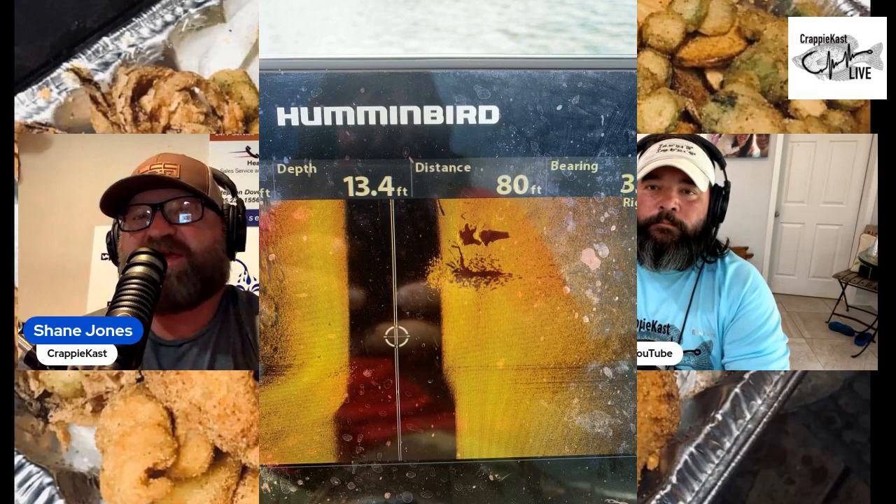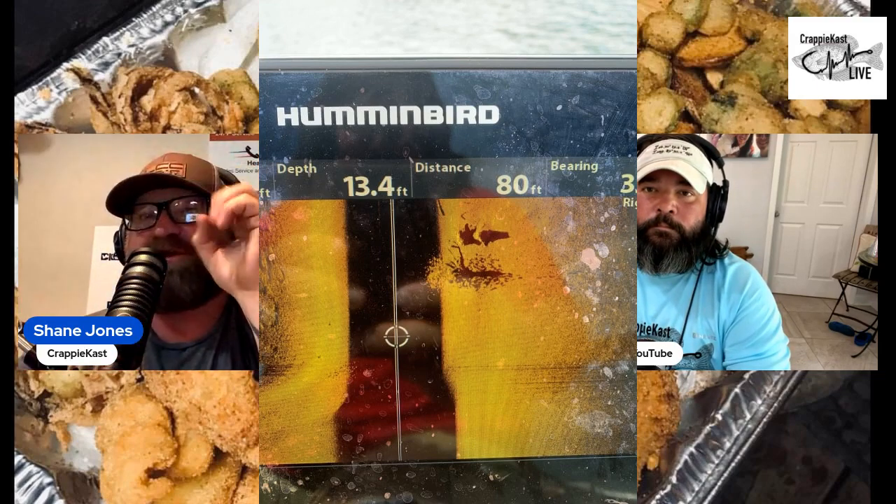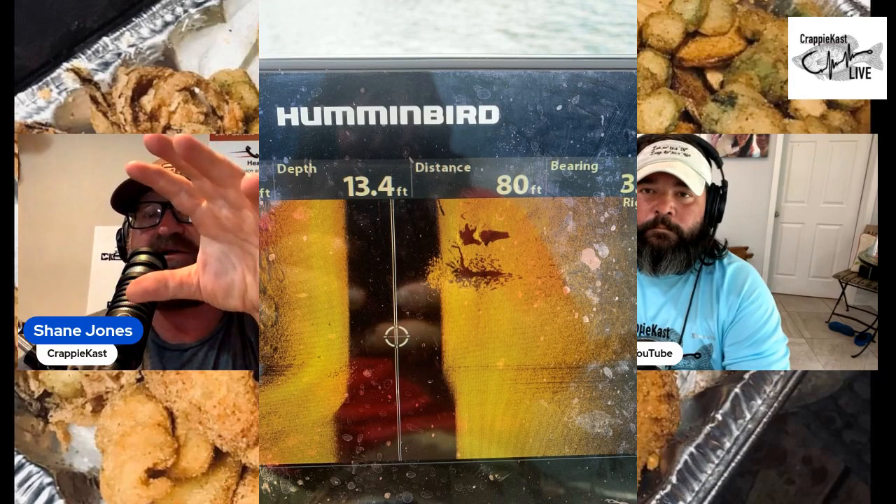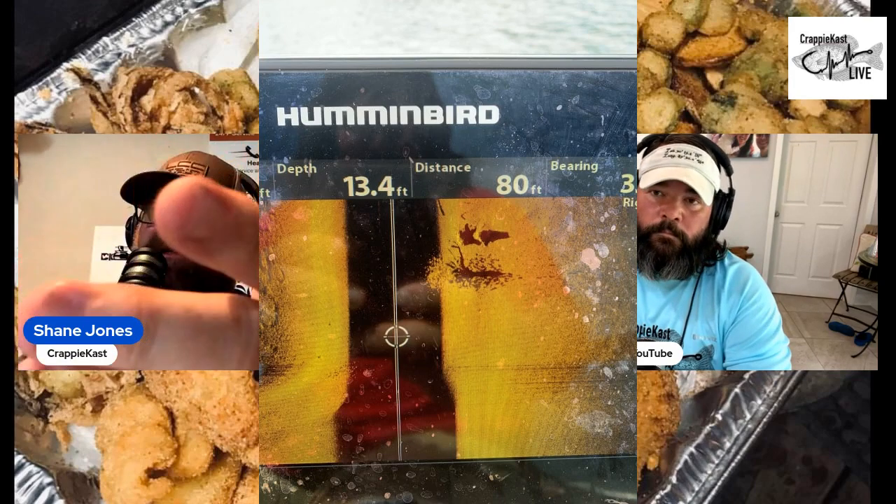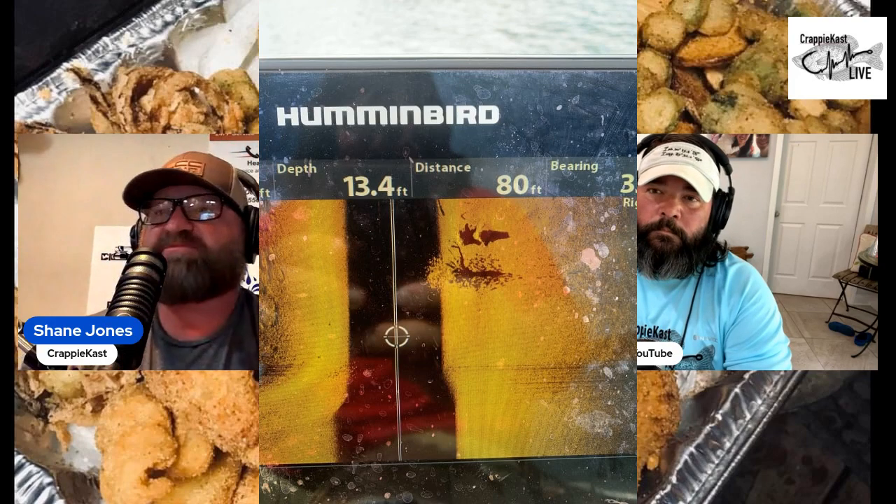Right. That is a clear picture, guys. And to me, describing it on the podcast here, it looks like bird shot in there, where it's shot on top. You're getting a lot of return. There's a bunch of fish on this, and you can see some big time shadows below it.